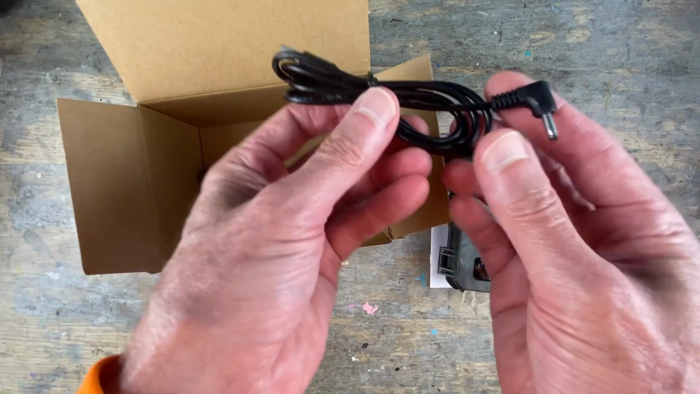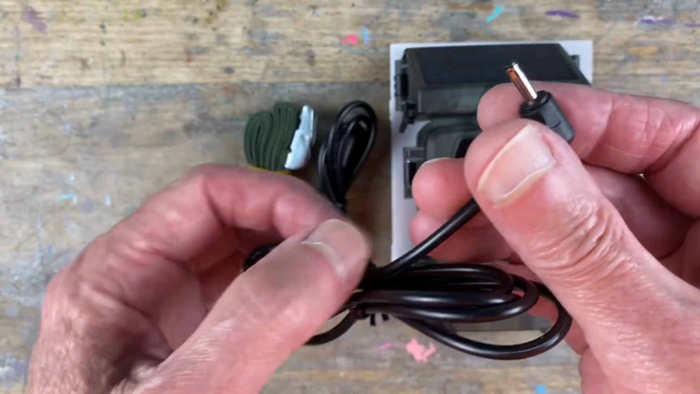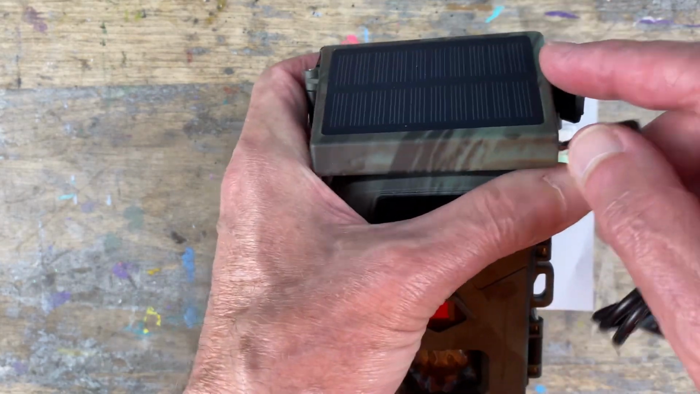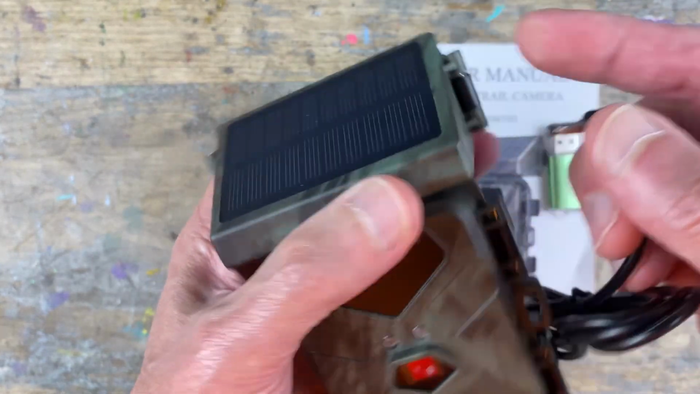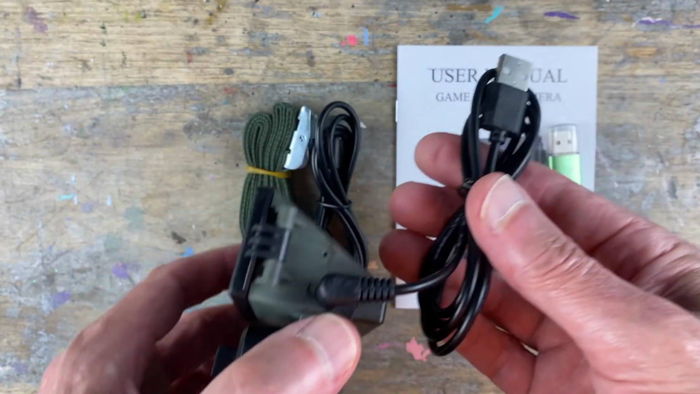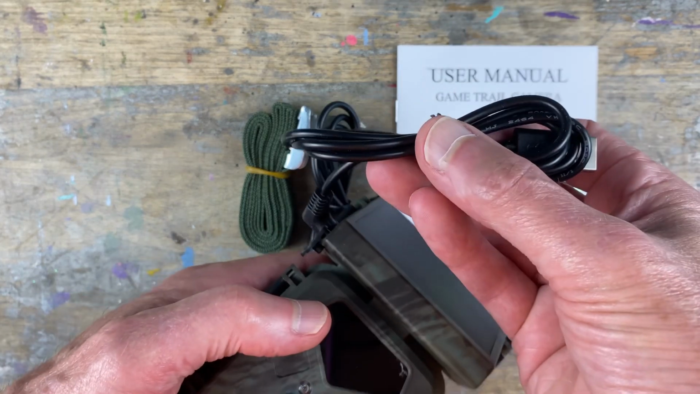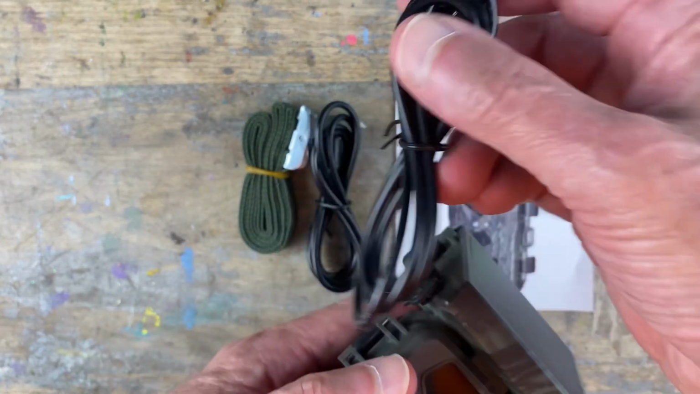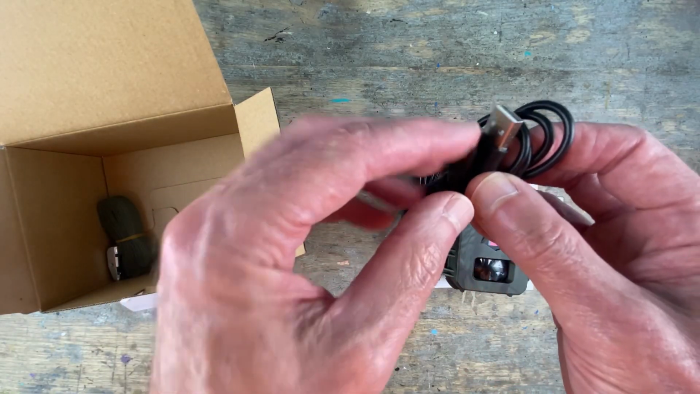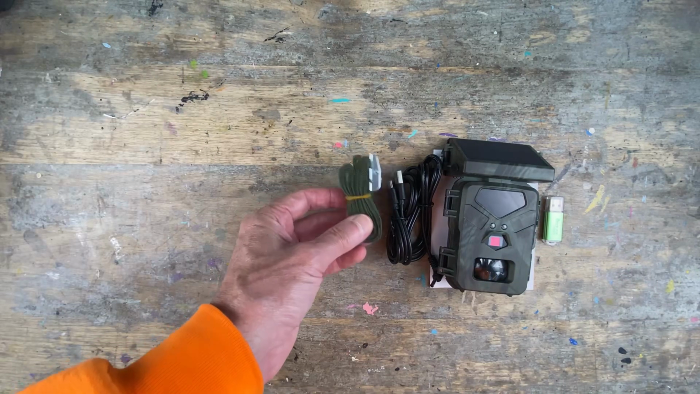Okay, you've got a cord. This is the charging cord, this USB. This one goes in to charge the onboard battery over here. There you go. So this goes in here and then to a USB port on either your computer, or an outlet strip that has a USB, or an outlet that has a USB. And this one is for data transfer. And you also get a nice little strap.